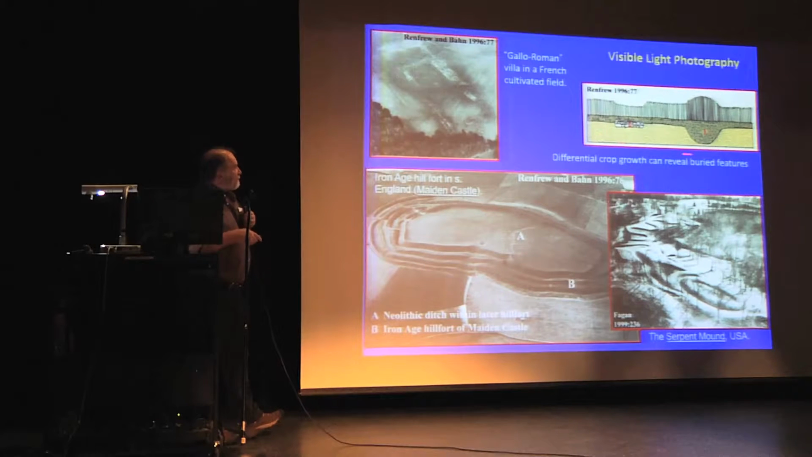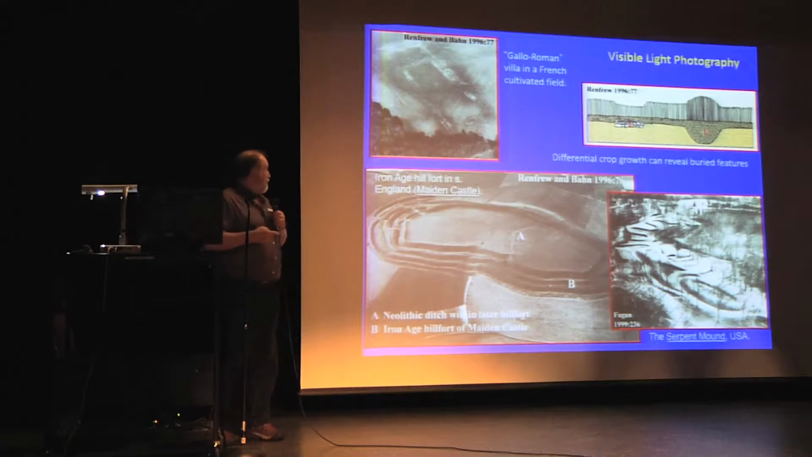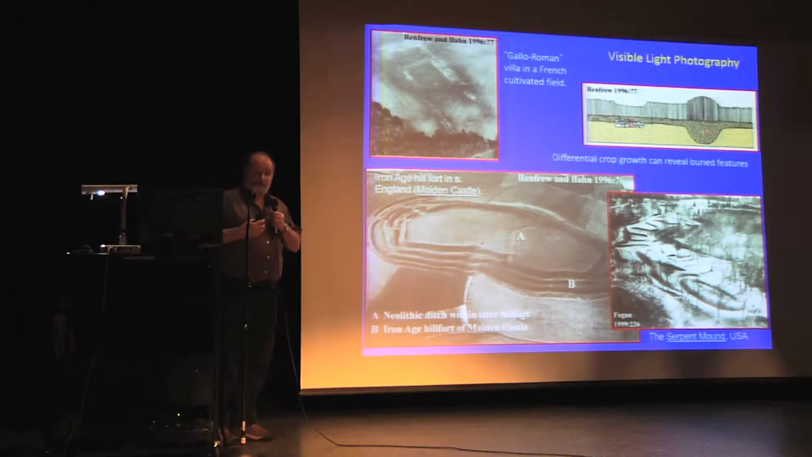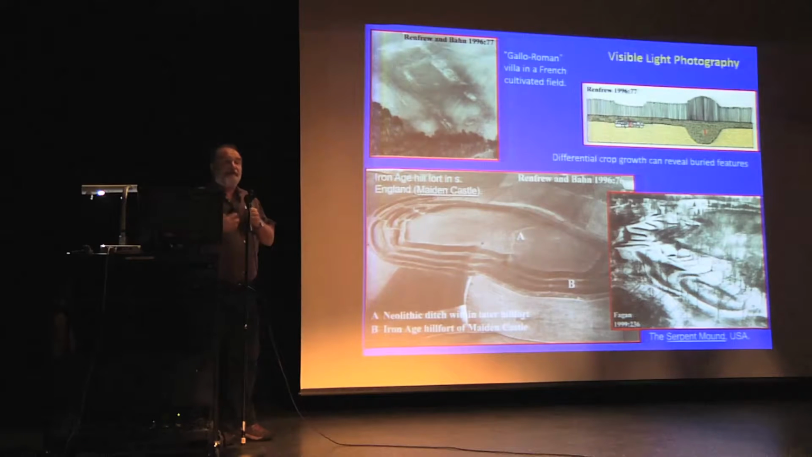We also see people using differential crop growth as a method of documenting the buried deposit. And in this case, cultivation of a field in France is clipping the limestone foundations of this Roman villa and bringing chips of white stone to the surface. And of course, the very famous Maiden Castle in Britain.